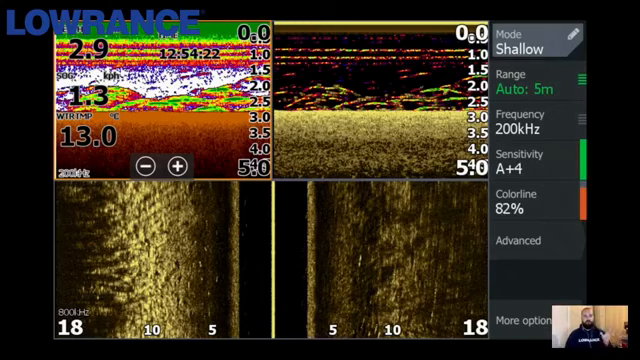So in the top left-hand corner, we've got our traditional sonar image. On the right-hand side beside it, I've got my down imaging with fish reveal switched on. And then across the full width of the bottom, I've got my side imaging. So this gives me just that full picture of everything that's happening underneath the kayak and out to the side. So this allows me to scan over areas without having to drive over them, but also just gives me that full width of the bottom screen to get the most out of that detail.